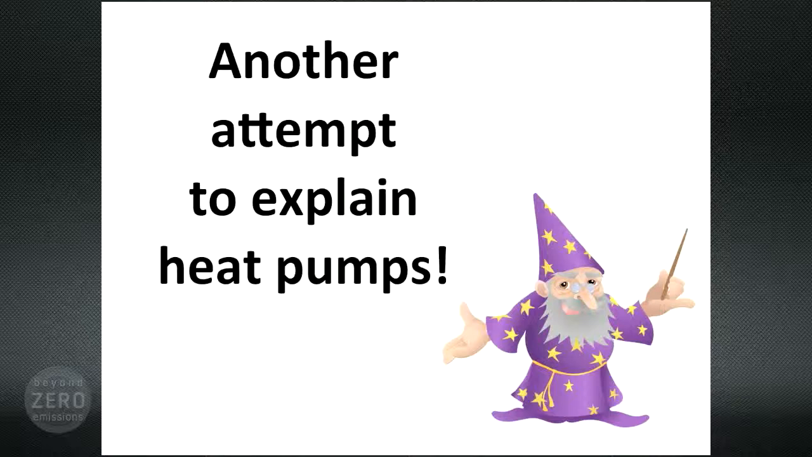Whereas heating a house with gas is pretty easy to explain. It's similar to what humans have been doing for 1,000,000 years. With gas, you take something that burns and you burn it. That's pretty easy to understand. Something like this paper, just burn it. But it's not magic. That's easy for folks to understand. With a heat pump, nothing burns. Nothing even gets that hot. But heat pumps aren't magic. They're just difficult to explain.